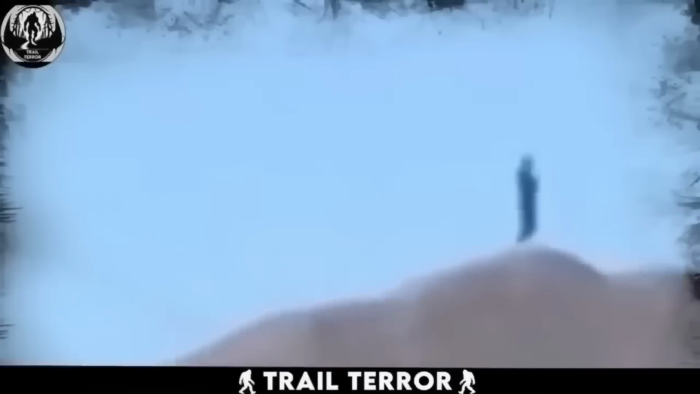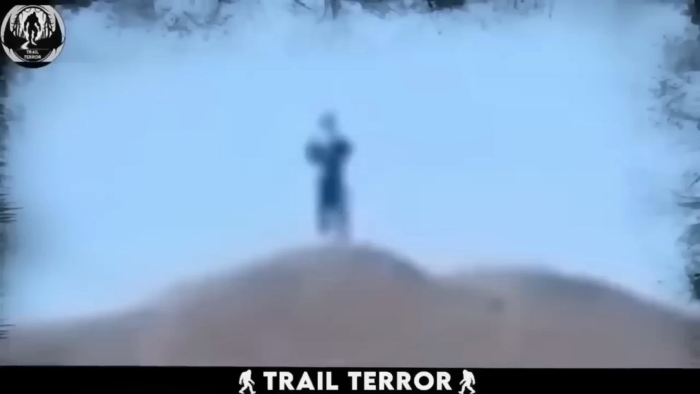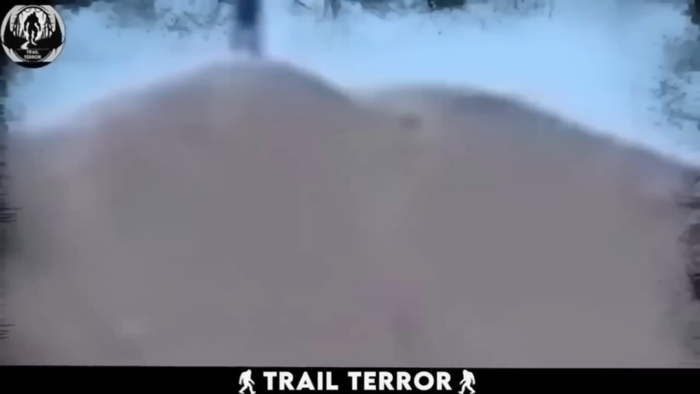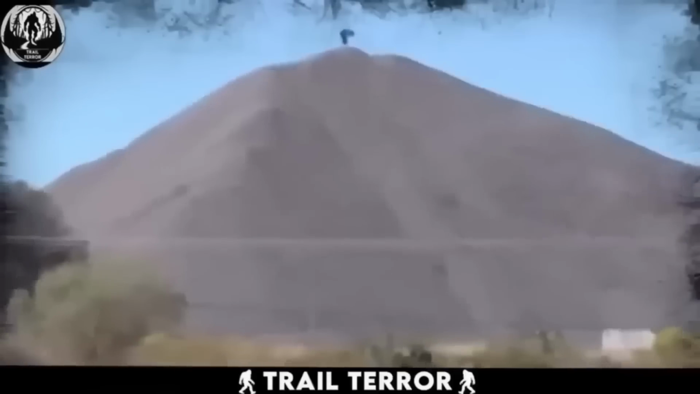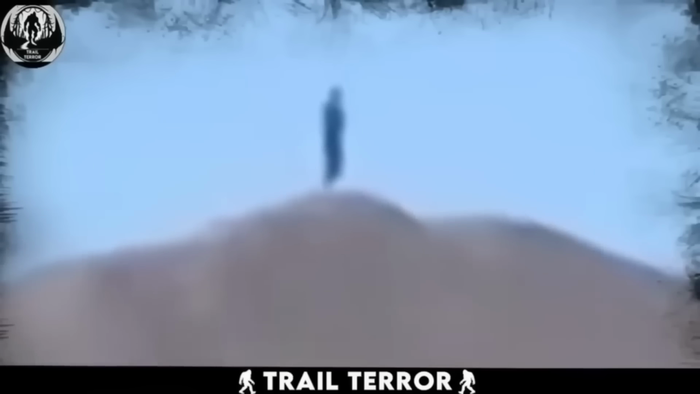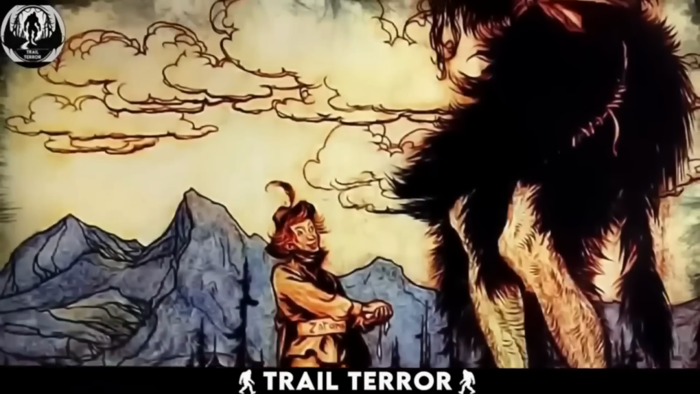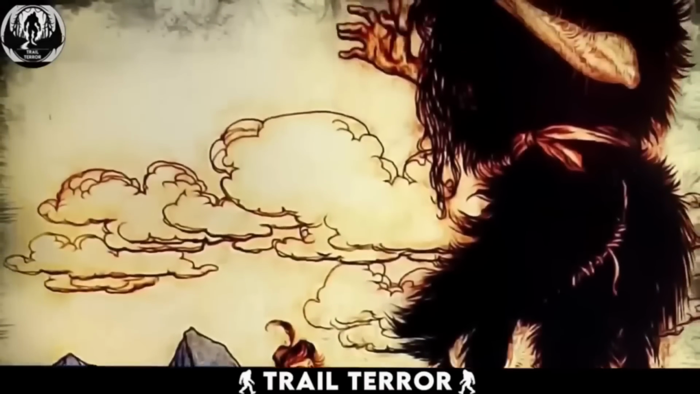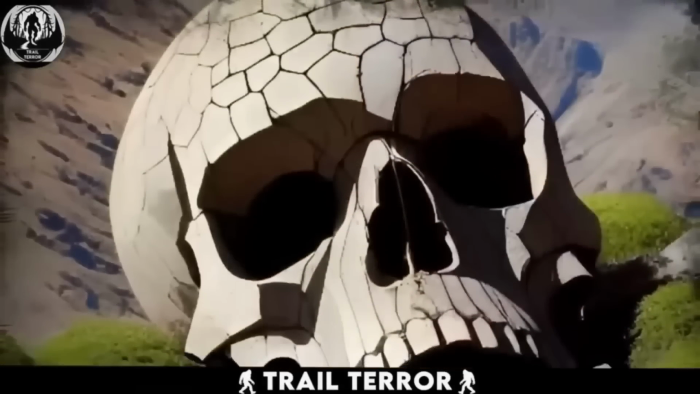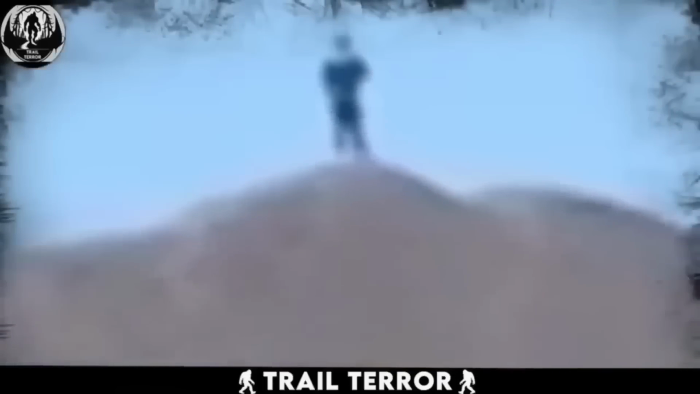Even at this far distance, the creature appears to be around 12 to 14 feet tall. Although its entire body is not completely visible, the outline resembles that of a human being. After reviewing this video, my inclination is towards the possibility that this might be a giant. Giants are believed to have lived on Earth about 3 million years ago, though recent scientific discoveries of massive bones have challenged this notion.